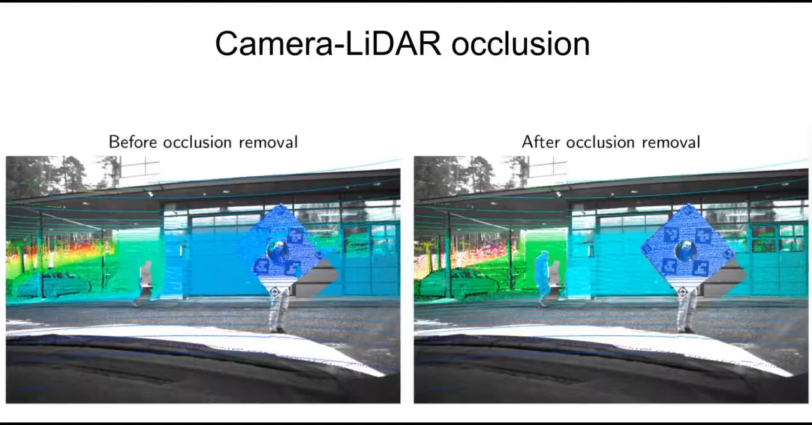Our idea is to filter the occluded points in the camera space. We sort the projected points by depth. For each point we compute k nearest neighbors and treat a point as a box. We enforce the closest points in the image frame to have the same depth. In the example you can see the projected point cloud on the image before and after the occlusion removal algorithm.